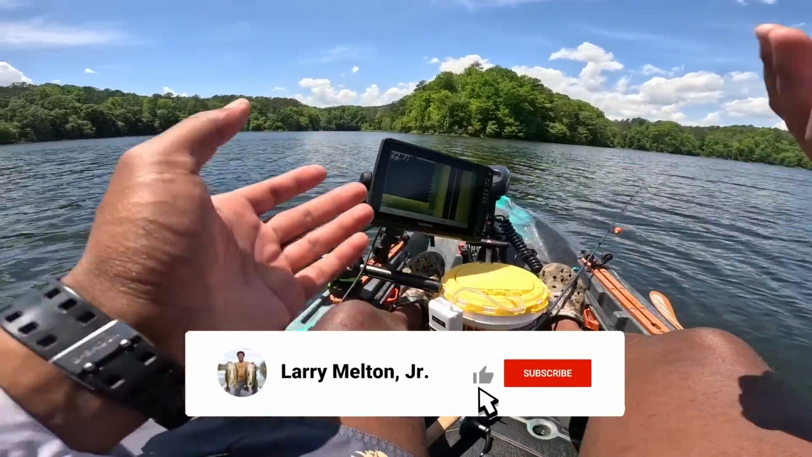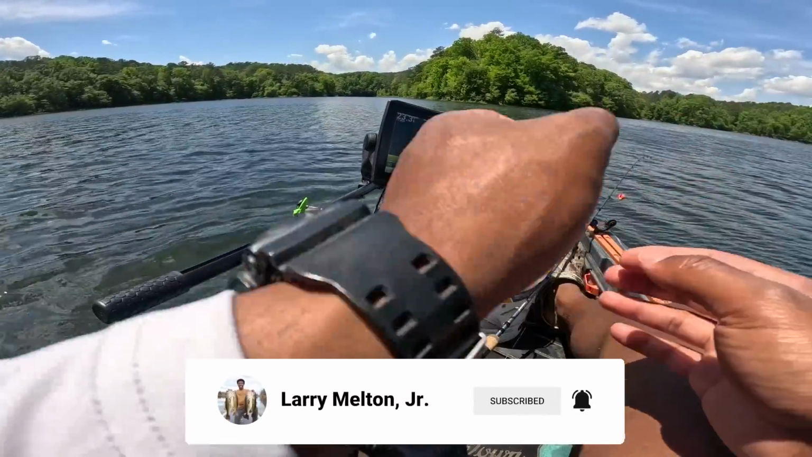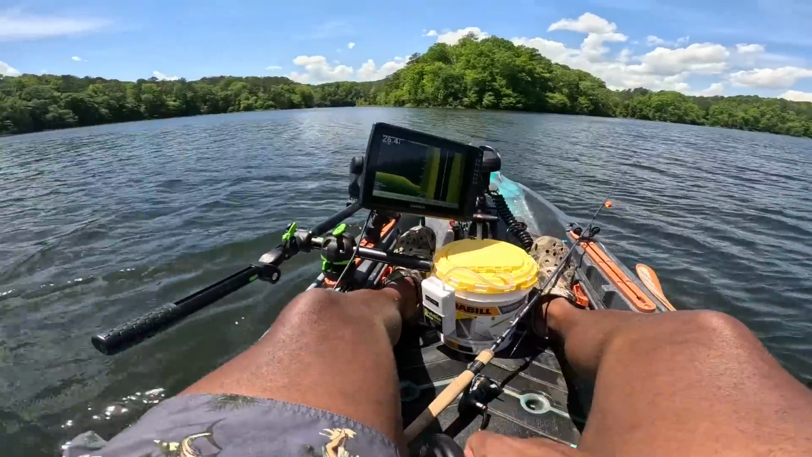All right, guys, we are back out on the lake and we are doing some crappie fishing. I'm out here. It is 12:30. I got like 2.5, maybe 3 hours to fish. I got 3 dozen minnows in my live bait bucket. There's also a whole bunch of bait right here.